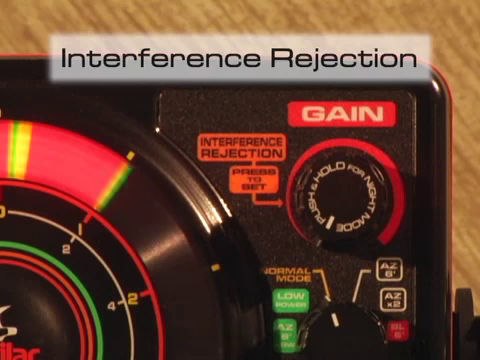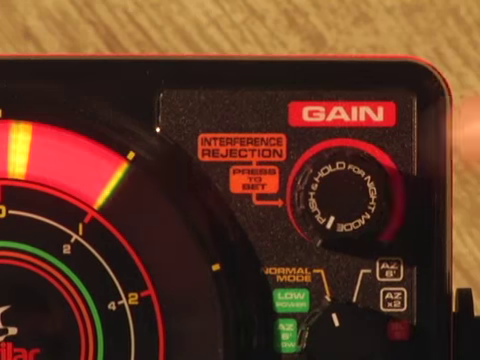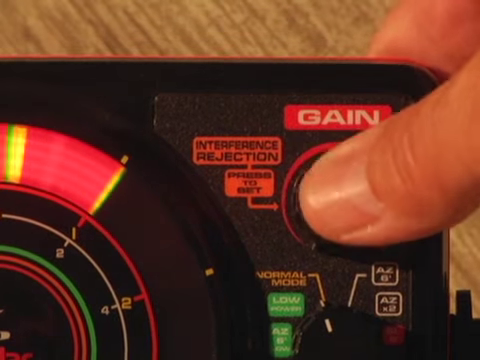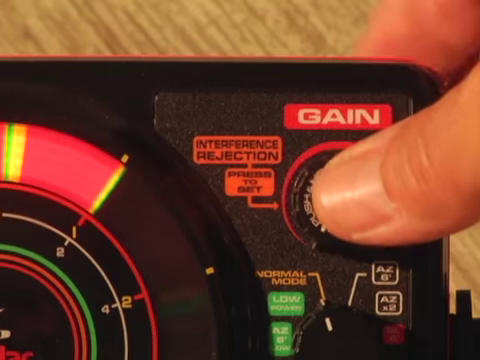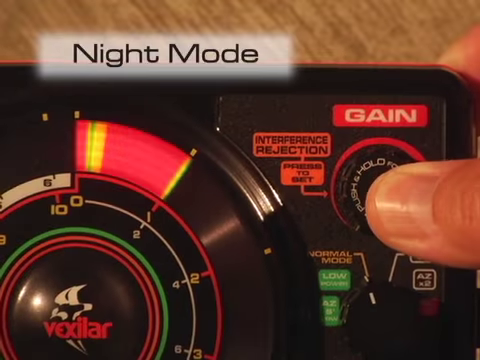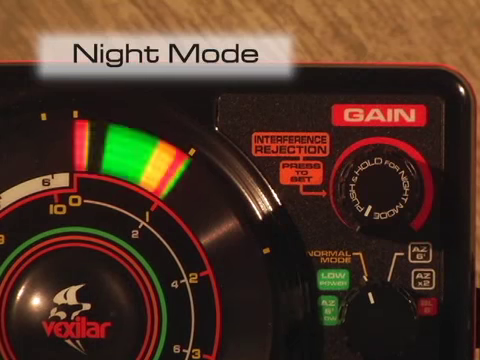The FL-22 has 10 interference rejection settings built into the gain control knob. This feature will help eliminate crosstalk when you are fishing near other anglers also using a Vexilar. To activate the IR option, simply tap down on the gain knob and keep tapping until your display is clear of interference.